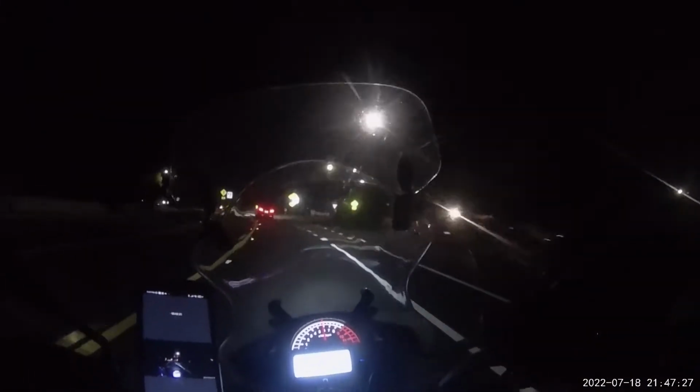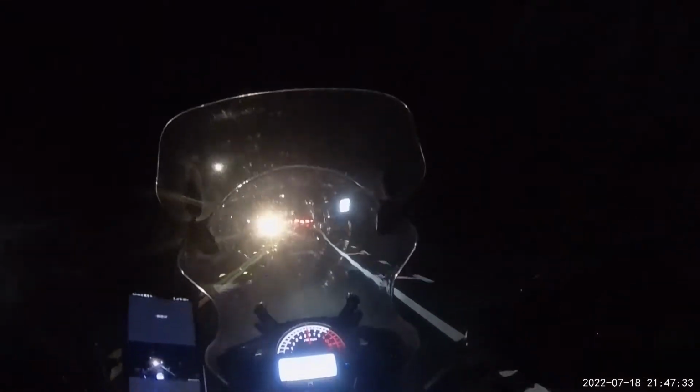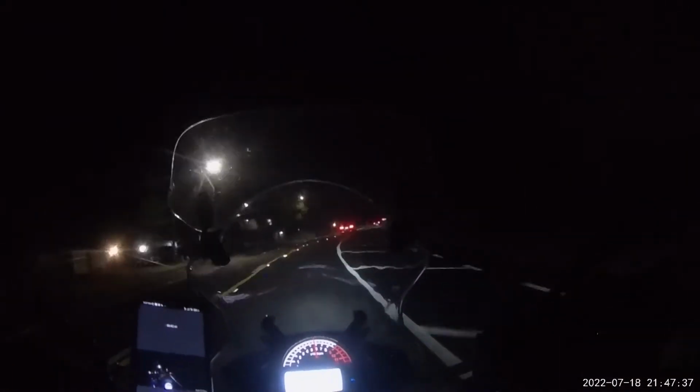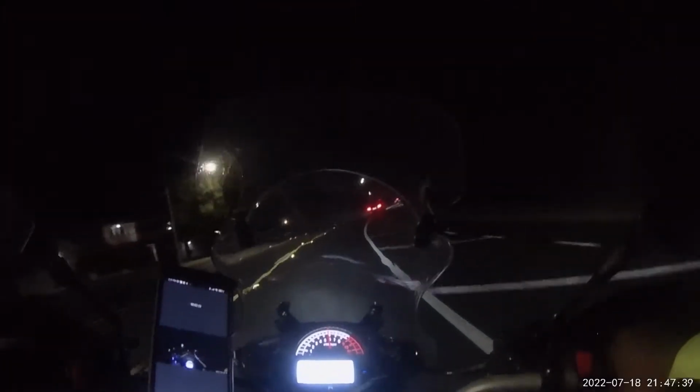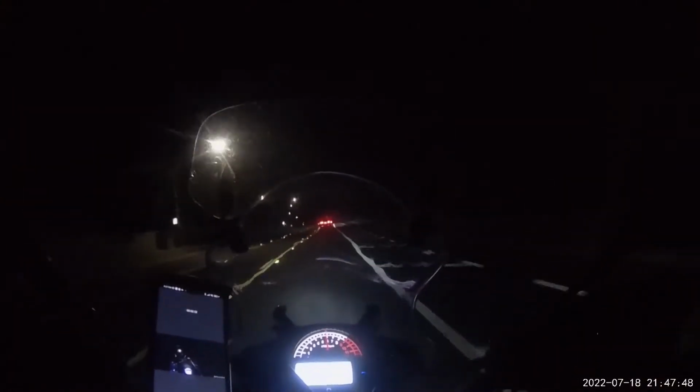But besides all of that, I also wanted to give you guys my top 4 tips on how to stay safe while riding during nighttime. My very first tip for you guys is to clean your helmet visor.